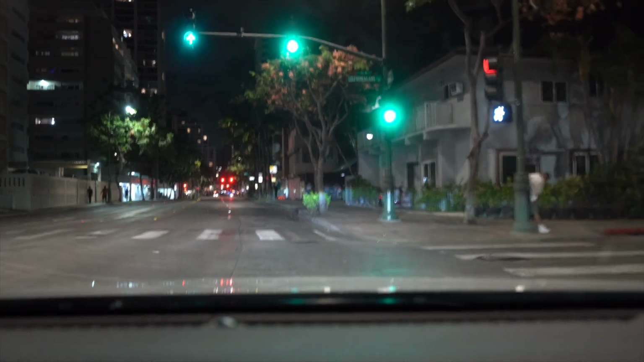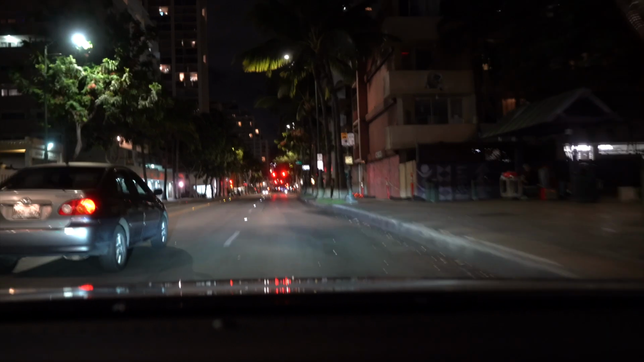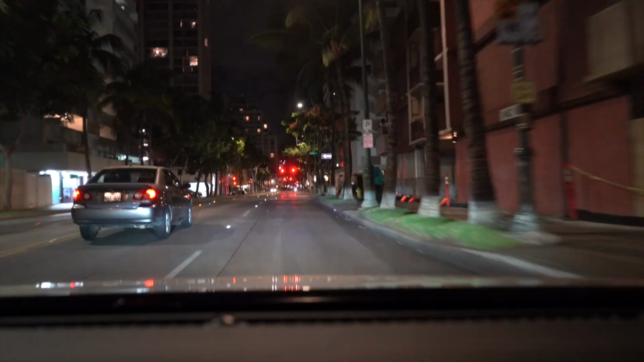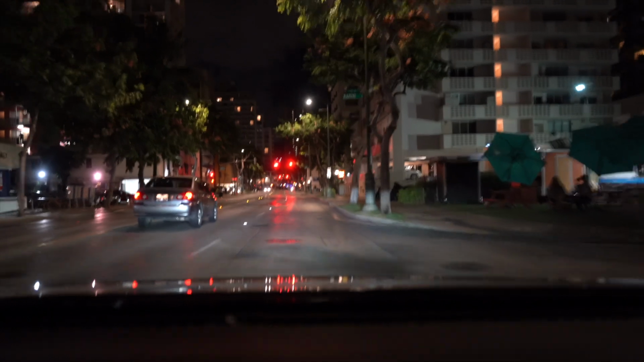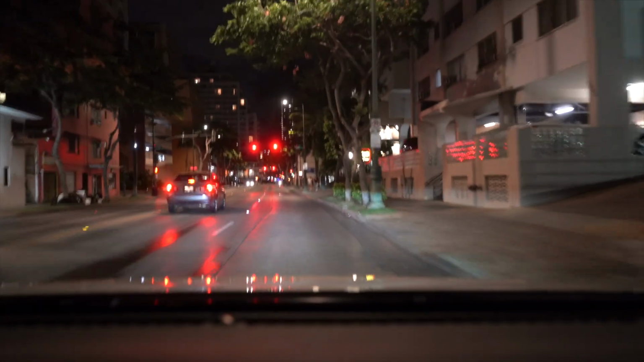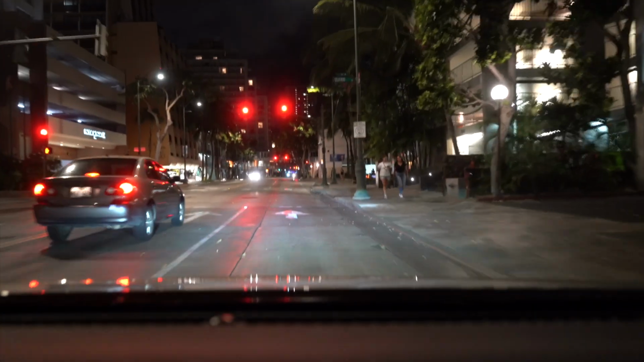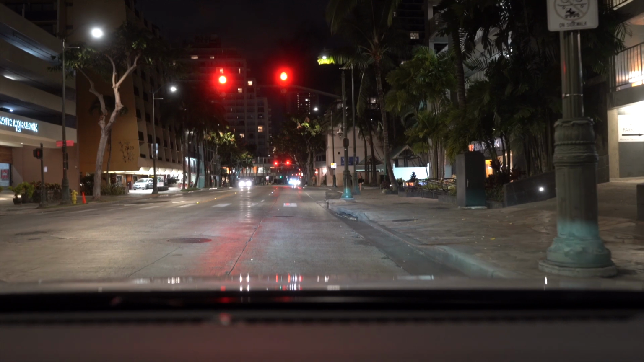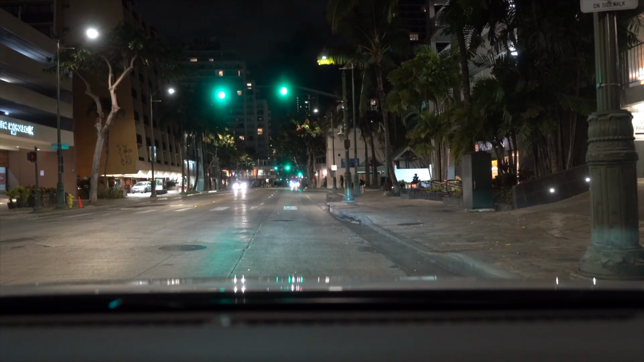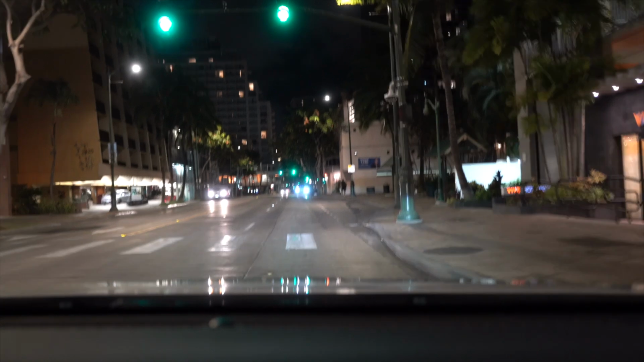Gonna go ahead and keep on going down the street, down Kuhio Street. And I'll drive through here during the daytime and let you see what exactly I'm talking about. It's a totally different atmosphere. So many people around here, so many people out and about enjoying the sun, enjoying the food, everything that Waikiki has to offer.